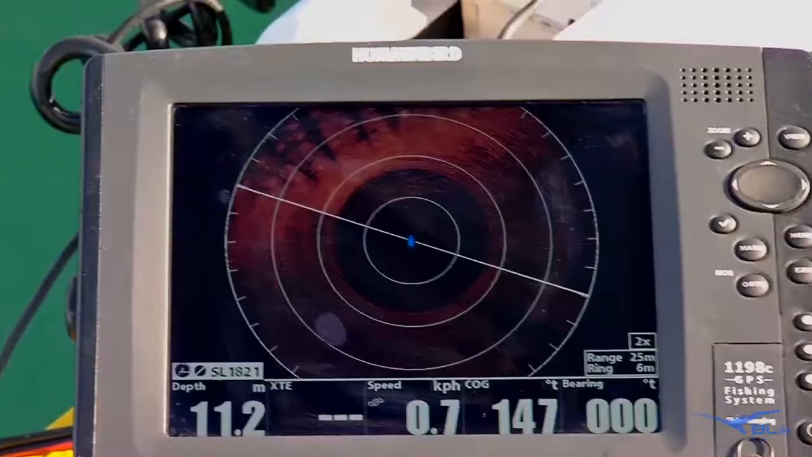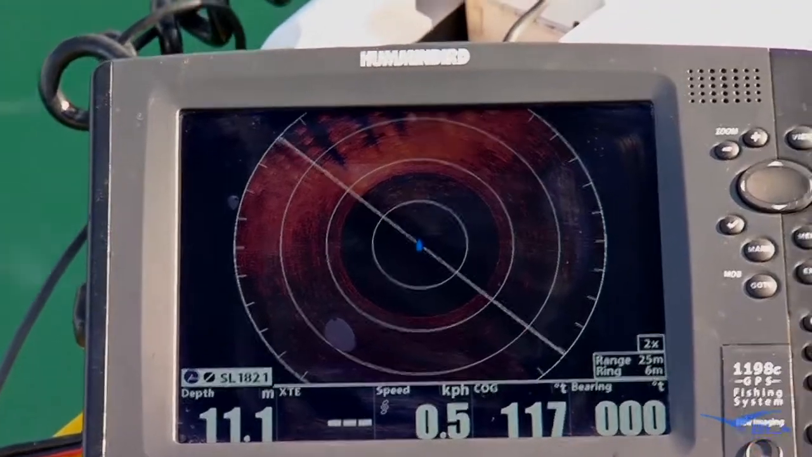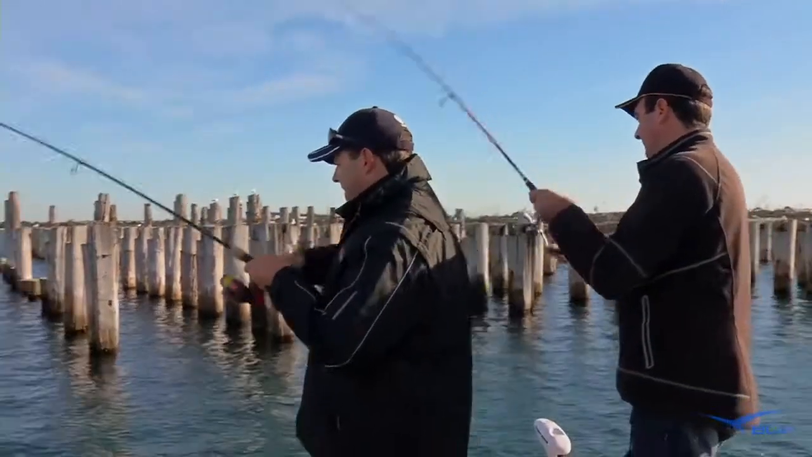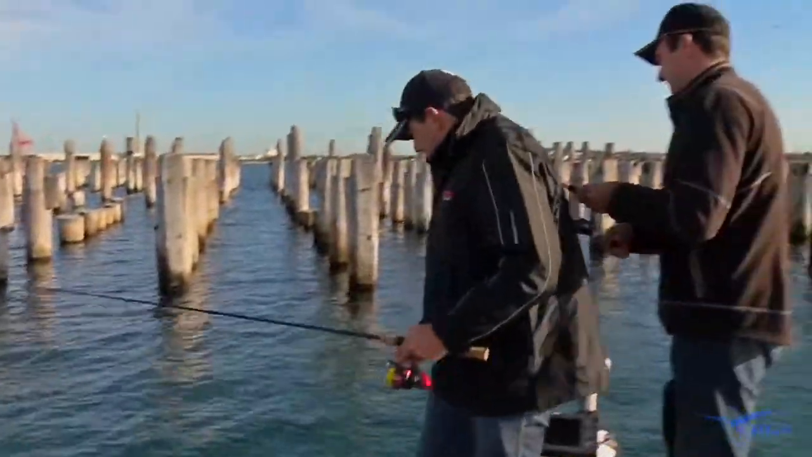We should be, and this will come in handy when we're searching for structure that's not so obvious as the old pier. There's a salmon. There you go. It doesn't lie. I lost mine. You got yours.